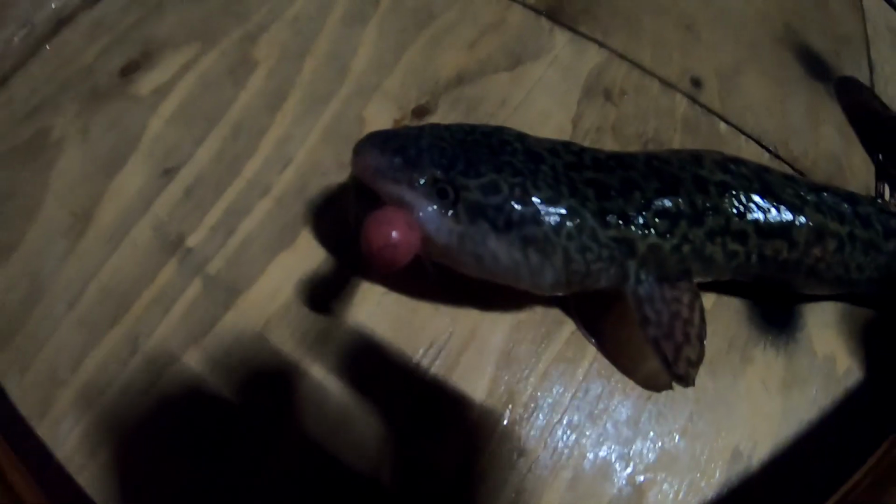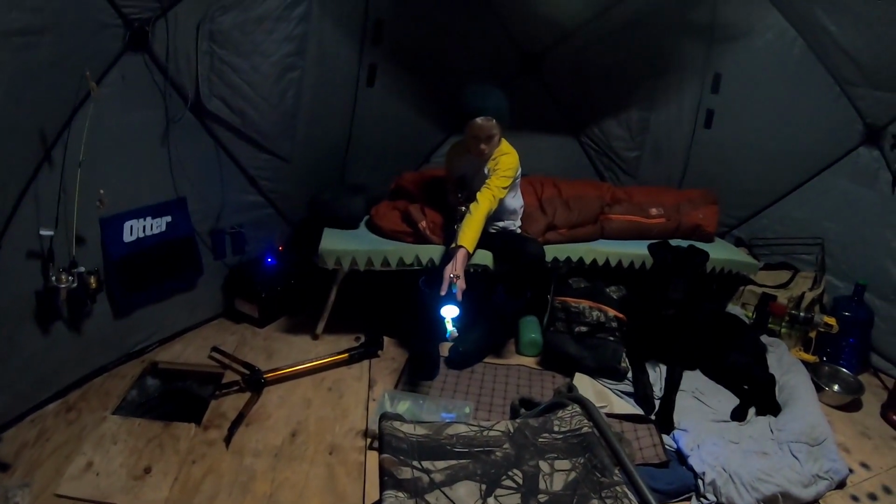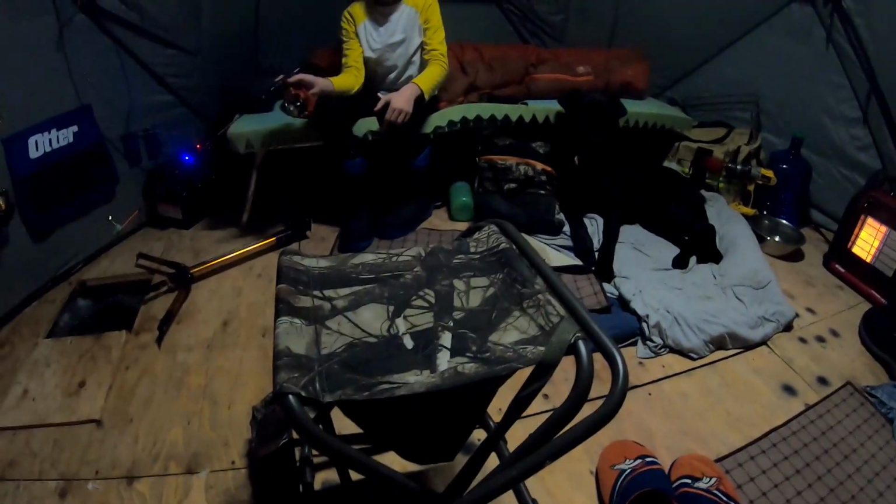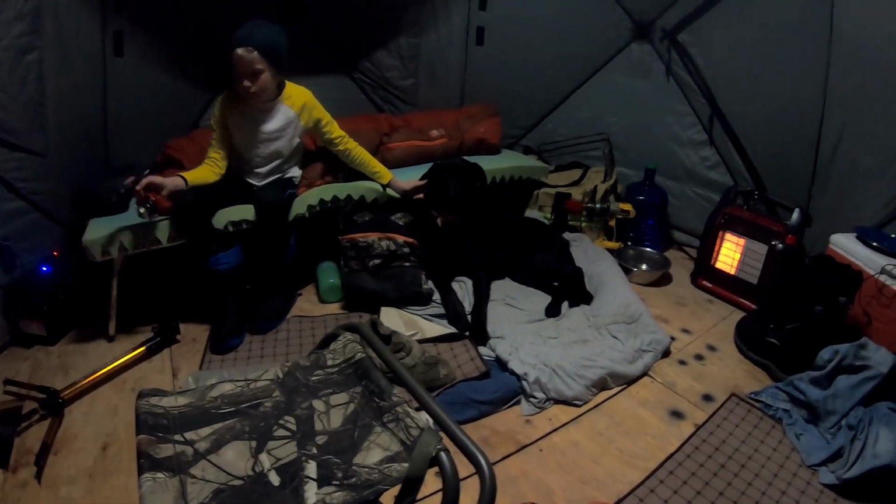Finally got our first one. Might not be a bad spot after all. And we'll get this one out and stick him outside and go back to sleep for a little bit. Well, Trenton's changed his jig, put a tube back on. I think we're around about 5:13 in the morning. Coda sure seems like she's enjoying herself. She got herself a nice little setup going on over there.